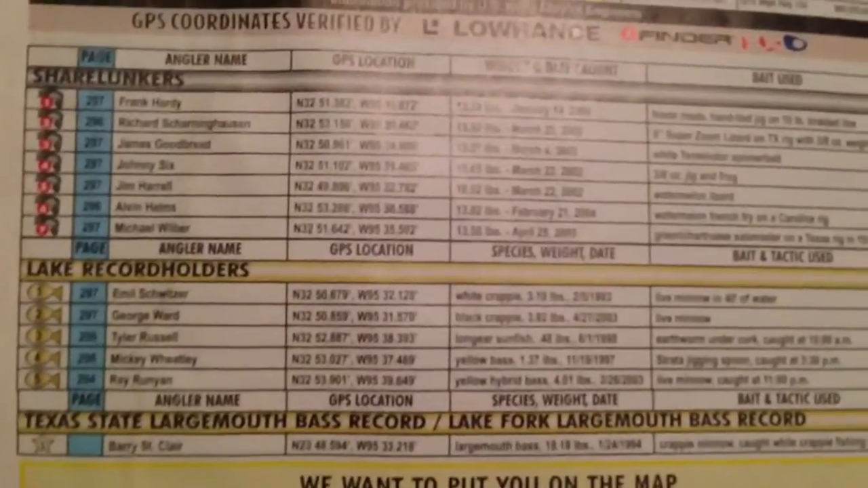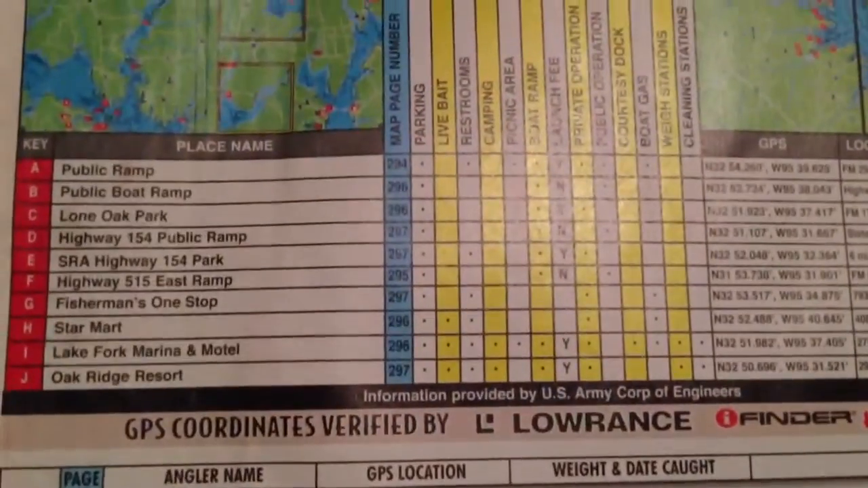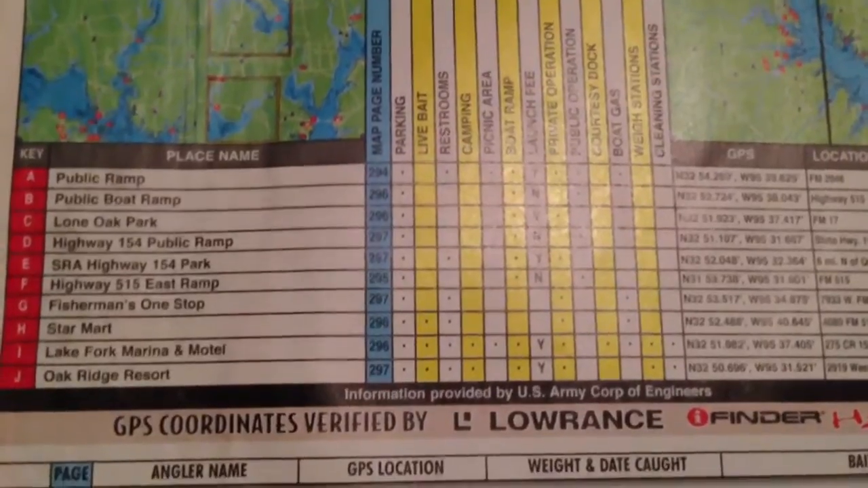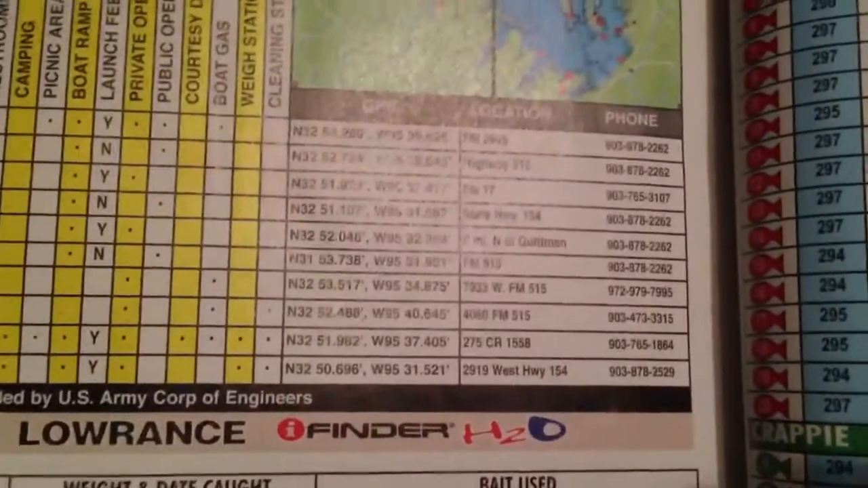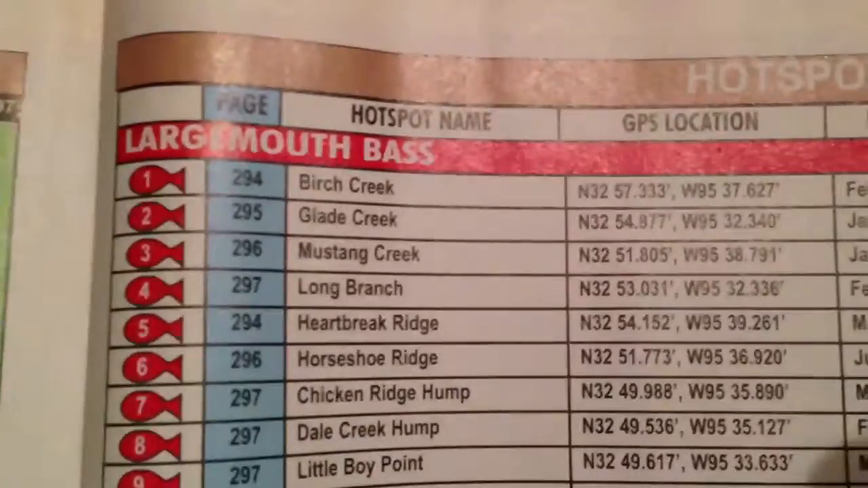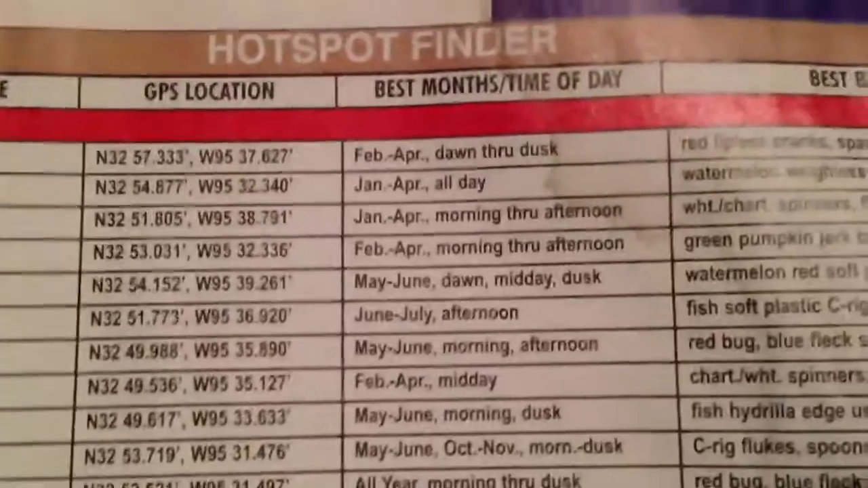So anyways, got the Share Lunker program, lake record holders. Oh yeah, this is for the boat ramp, so it tells you parking, live bait, if they have restrooms or camping. If there's fees, gives you their GPS coordinates as well. And then this is what's really nice. Check this out. So if you wanted to fish that number 1, it tells you the name of the area, Birch Creek, which is great if you're on the fishing forums and someone says where they were catching them at.